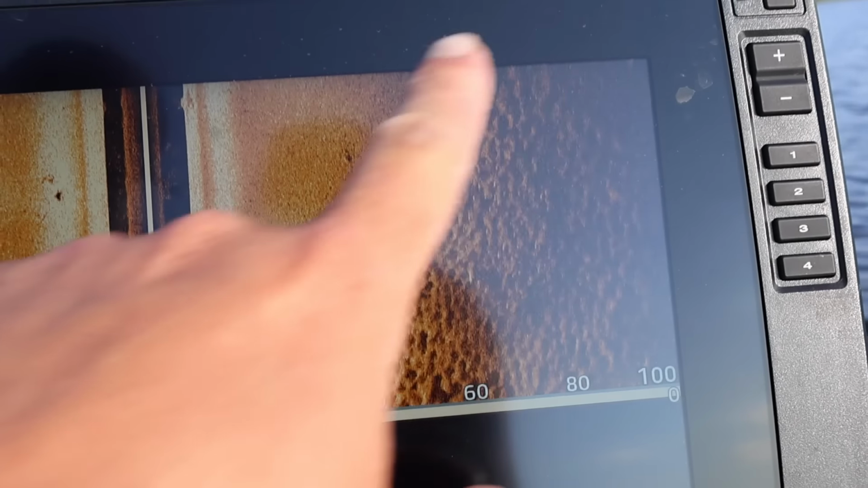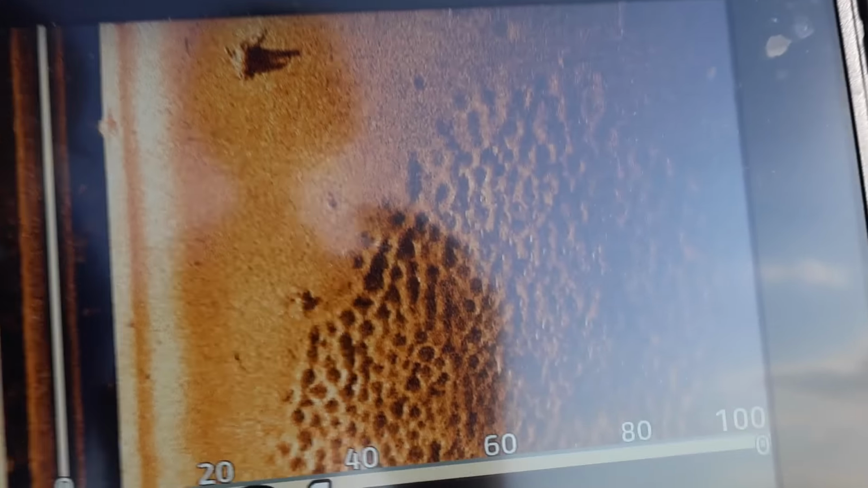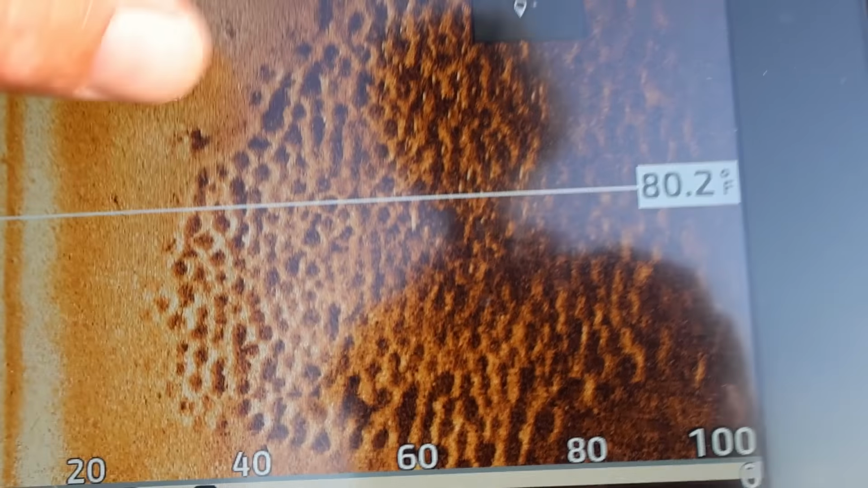Alright folks, this is what you're looking for. Bluegill beds on side imaging. We have about 400 bluegill beds right there. Check that out. That's what we're going to cast in right there.